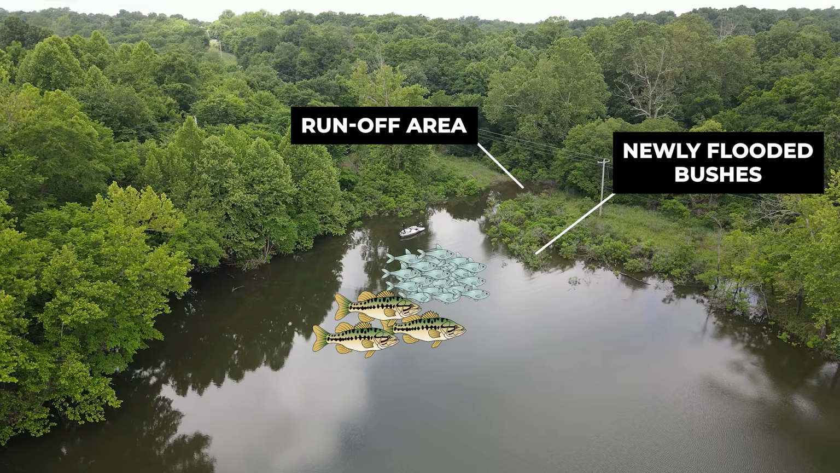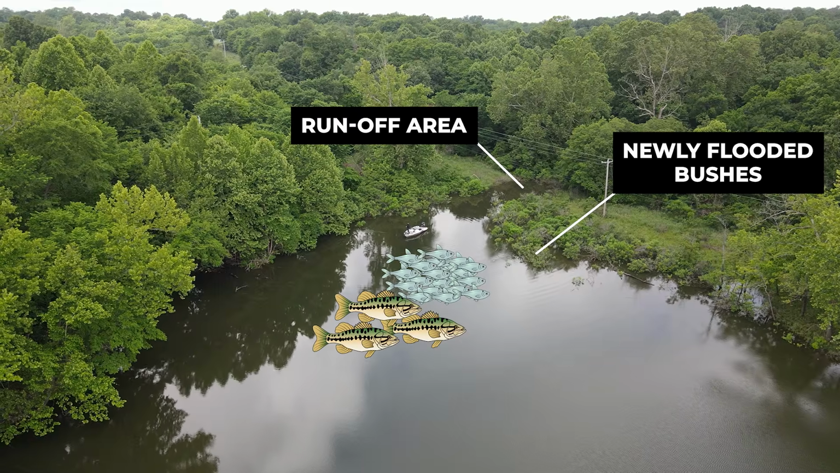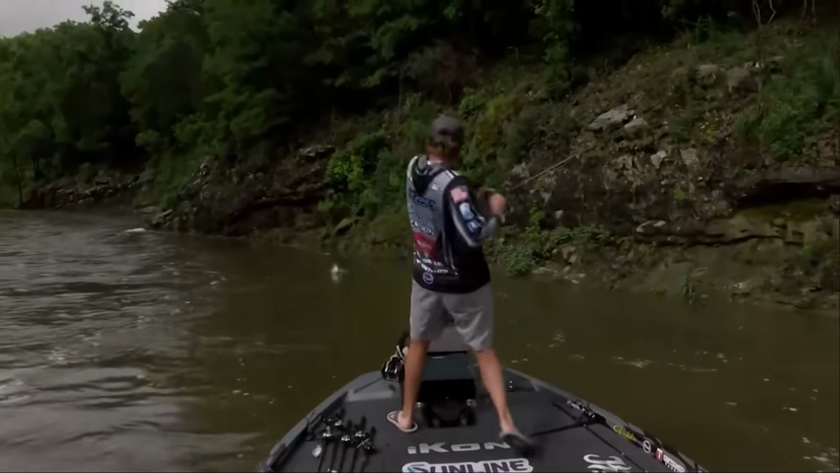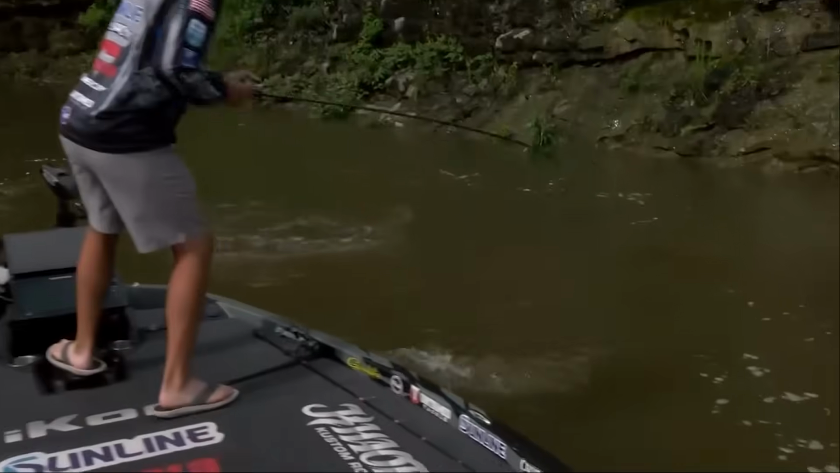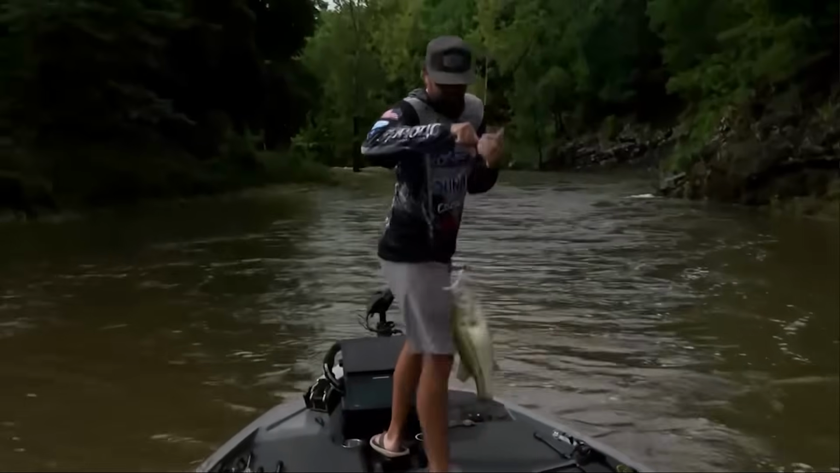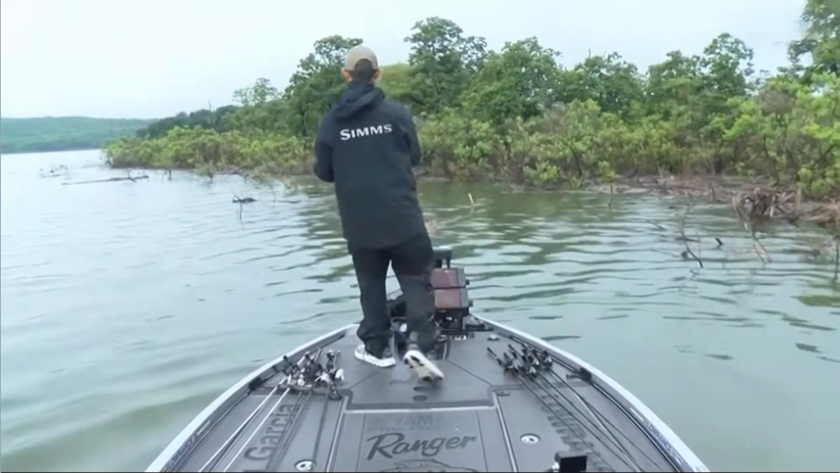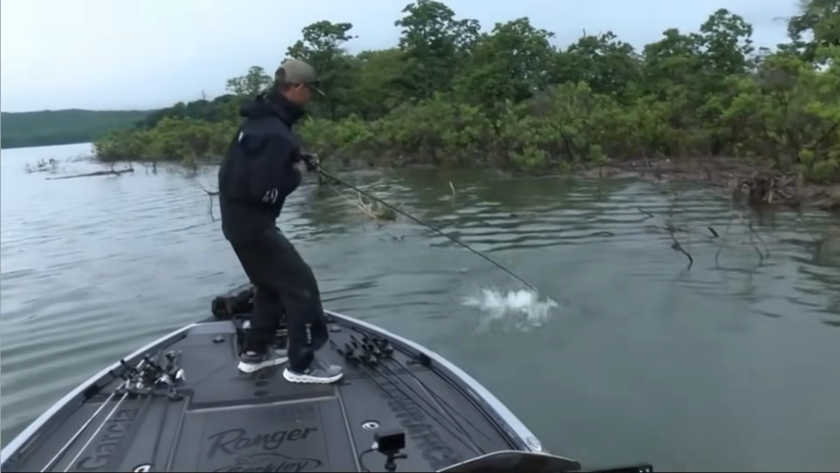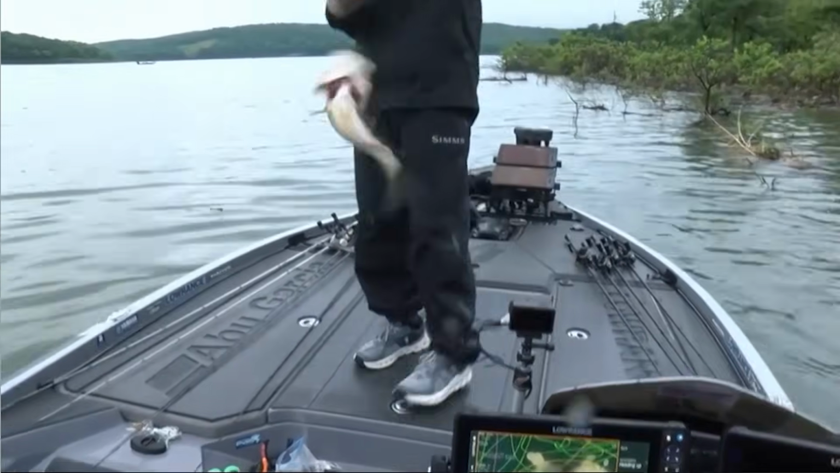So if you can, try to target the flatter runoff areas in the back of flat pockets as opposed to the very steep pockets. Now, this doesn't mean you should completely ignore the steeper pockets. There are times when the fish will pull into those areas, especially if there's continuous rain or sustained runoff. At that point, it'll give the baitfish enough time to find that runoff area and push in there. But if it only rains for, let's say, a day or two and the lake just rises up a little bit, finding those flatter areas is going to be a lot more effective overall than the steeper pockets.